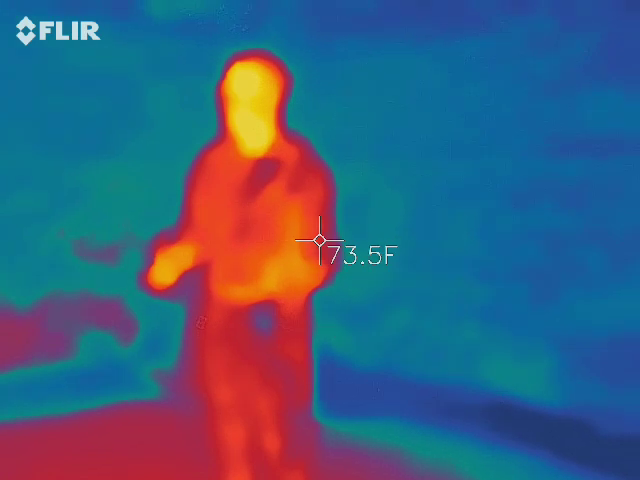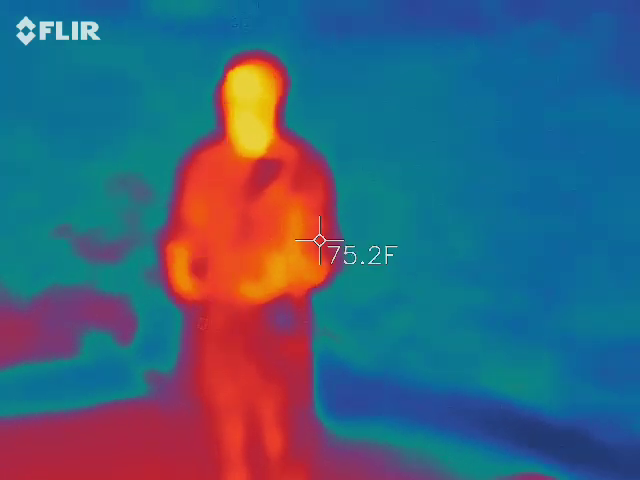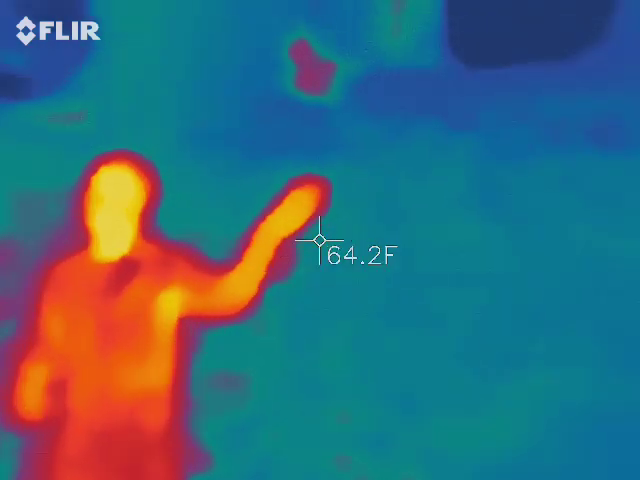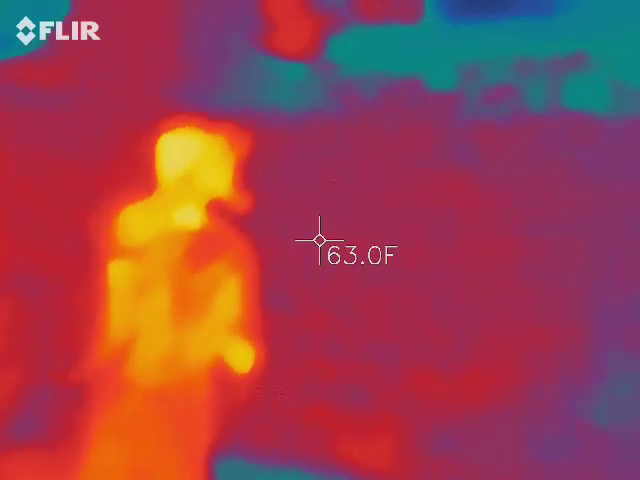And then I'll tell you the details of how this rolls from here. But let's get that REM pod going. Let's get that spirit box listening up too. Just keep in mind that building, the brick one, that is apartment buildings. So we don't want to be too loud. And we're going to get closer to the front of that building anyway. So let's head over that way.